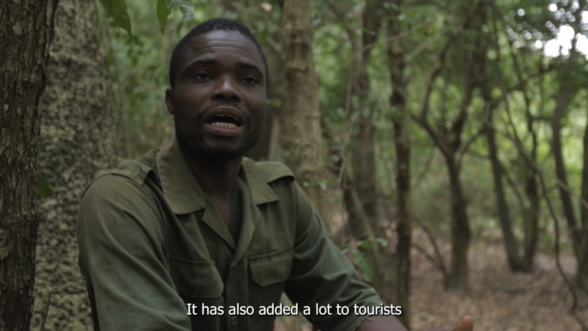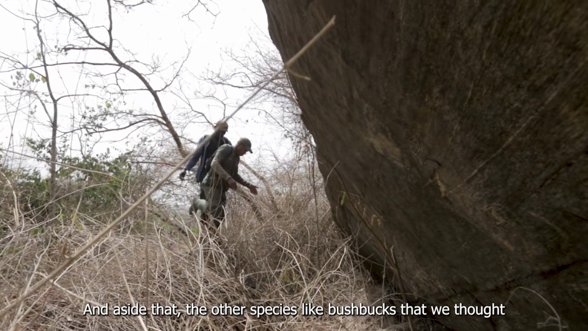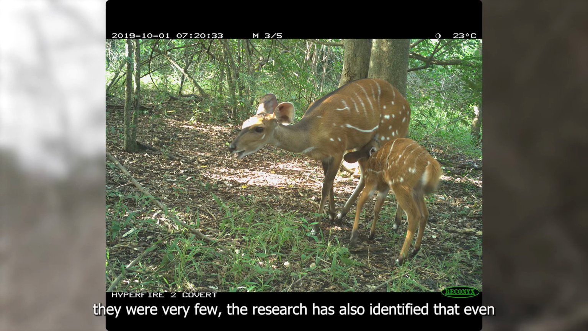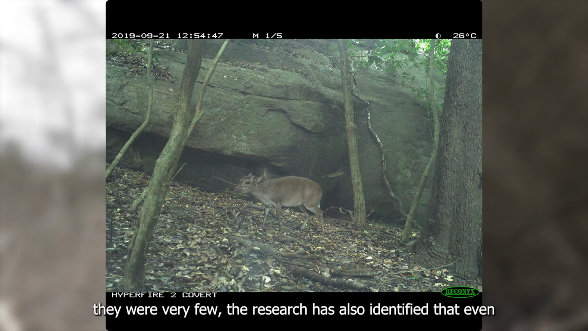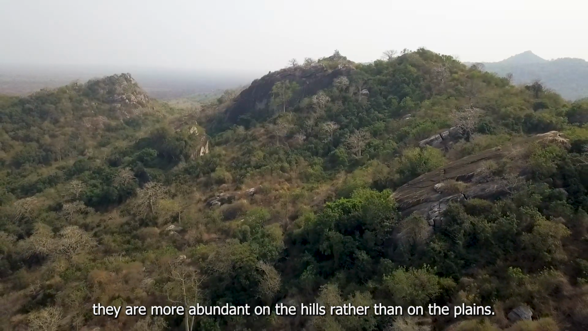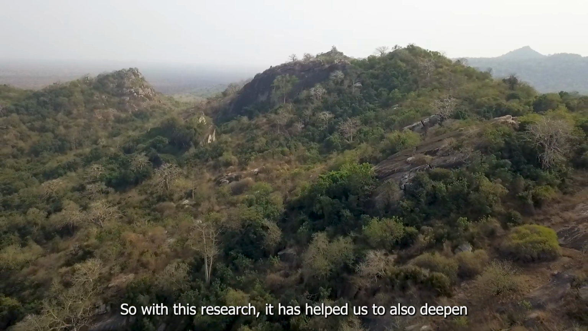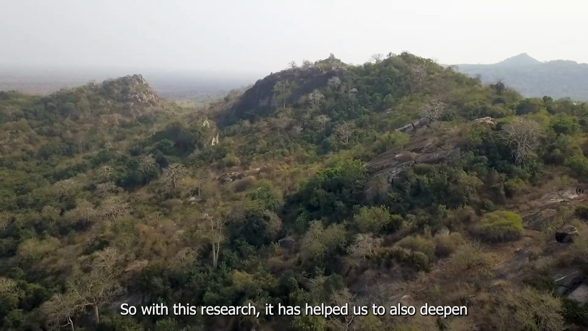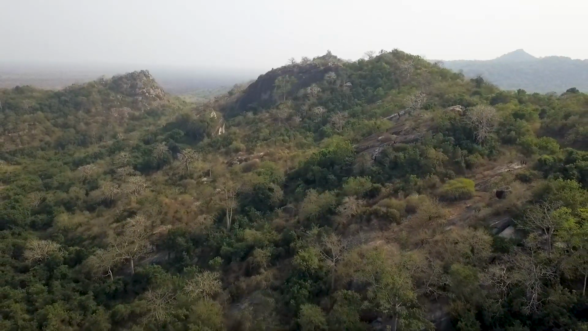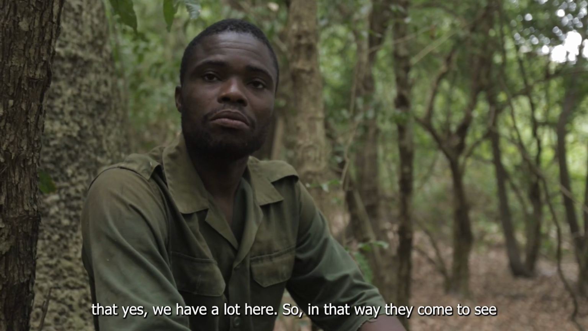It has also added a lot for tourists. And aside from that, other species like bush bucks that we thought were very few, the research has also identified that they are actually abundant on the hills rather than on the plains. So this research has helped us deepen our interpretation skills and also alert tourists that yes, we have a lot here, so in that way they come to see.